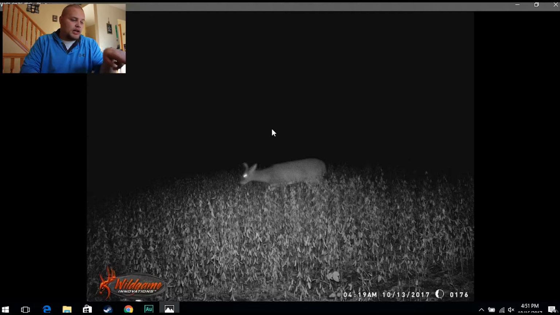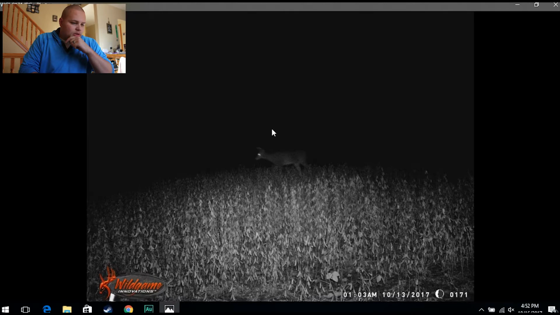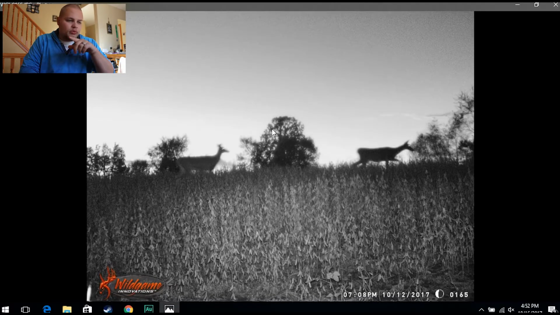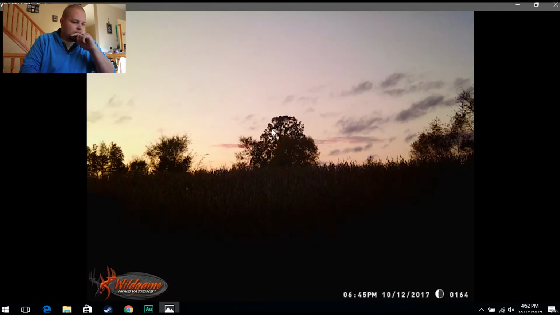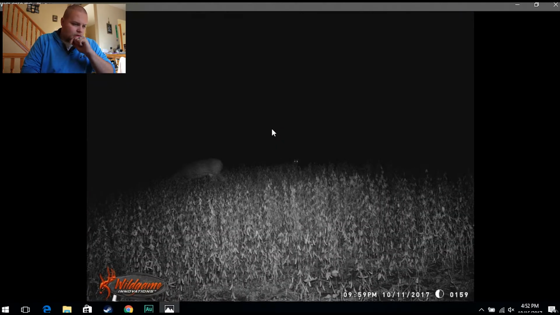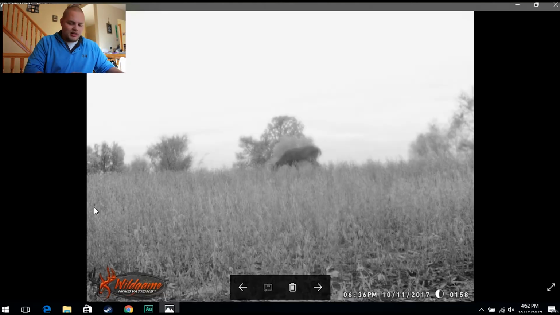I didn't even notice that little guy. Little spike buck running around still. Oh, let's keep going. Some does. Hey, the spike buck's back again. I didn't even realize that he was around that much when I looked at these before. I can't tell what that is. I really hope that's a deer back there. Otherwise, this deer is totally dead. Because it looks like a dog or a coyote or something. But it might be a deer.